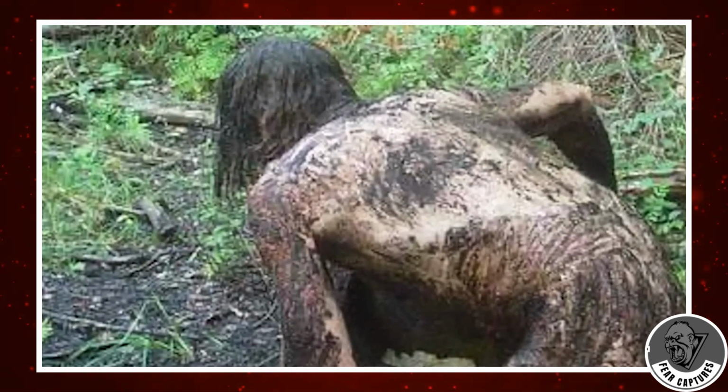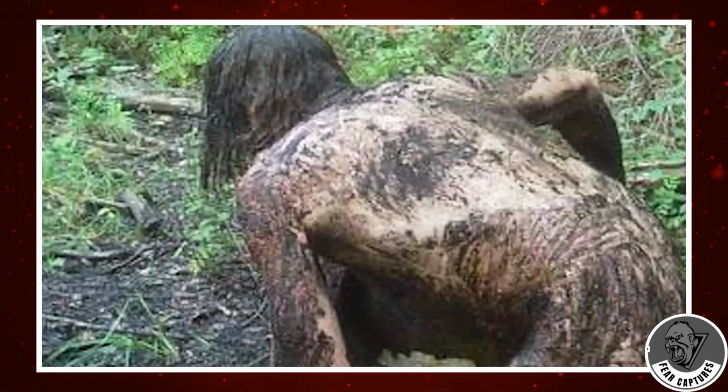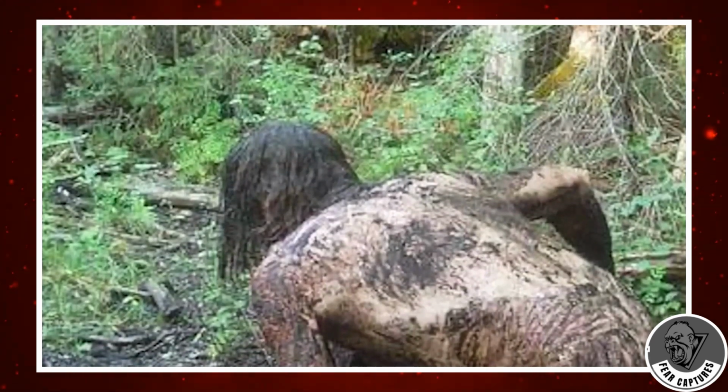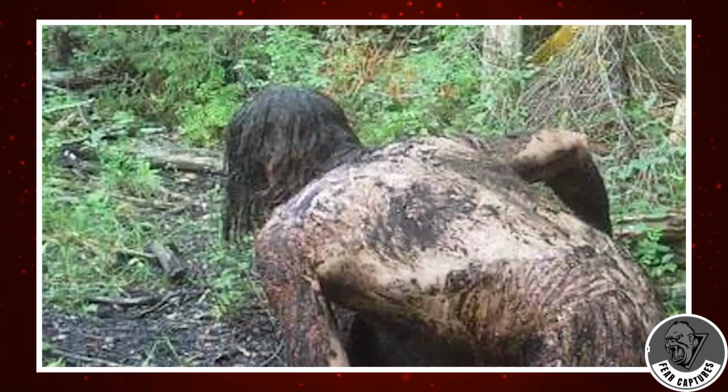But here's the thing. We don't know where this happened. So what do you think? Could this really be a skinwalker changing shape in front of us? Or is it just a human caught up in a strange moment in the woods? There's also the chance it's all a big trick. Share your thoughts on this puzzling thing.